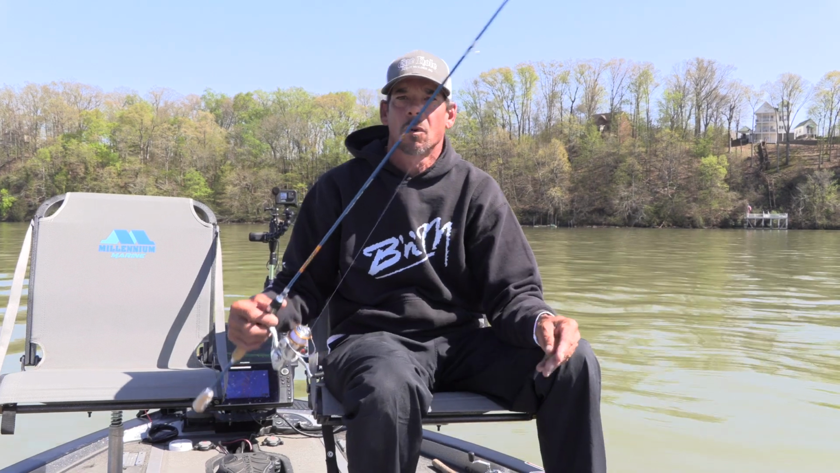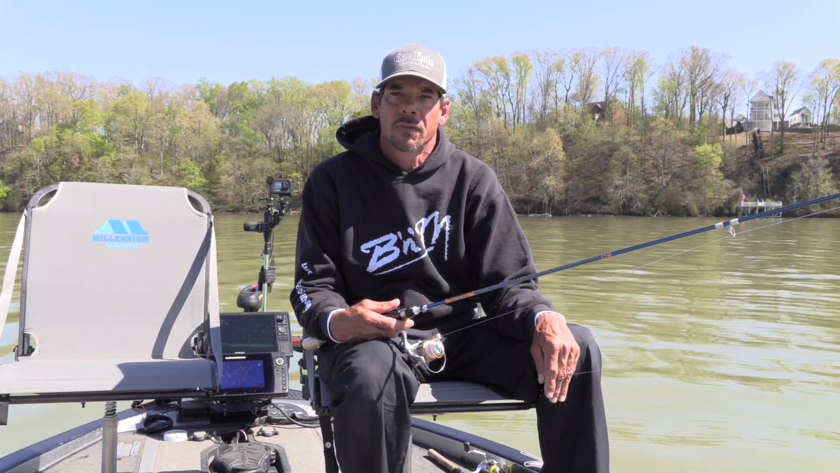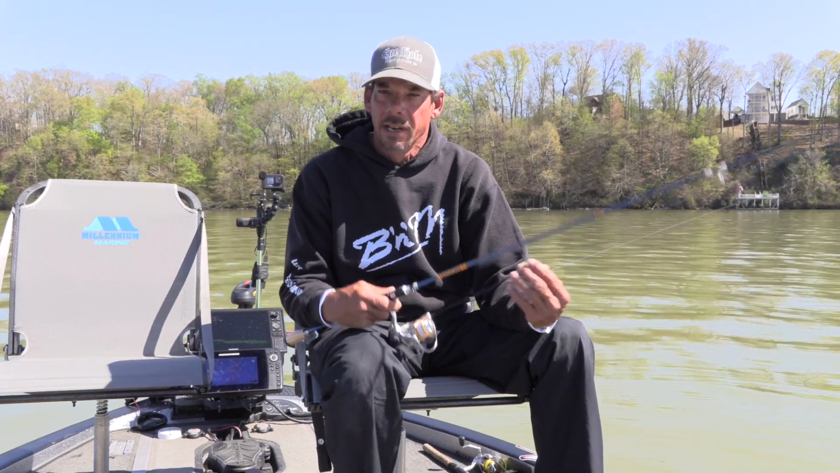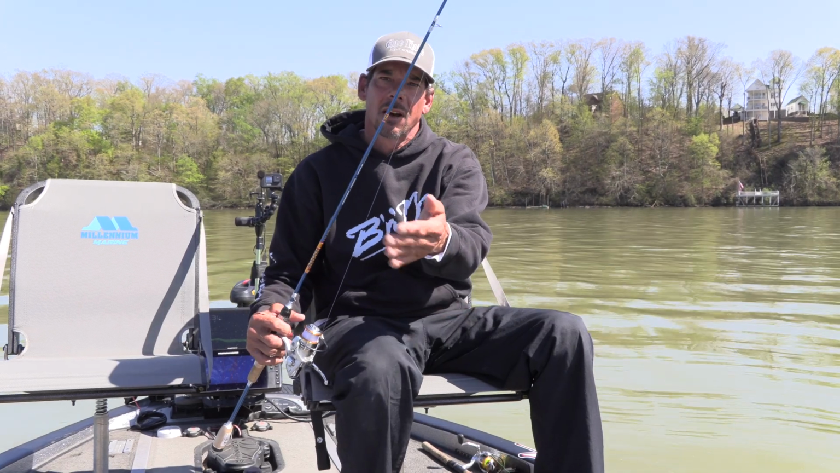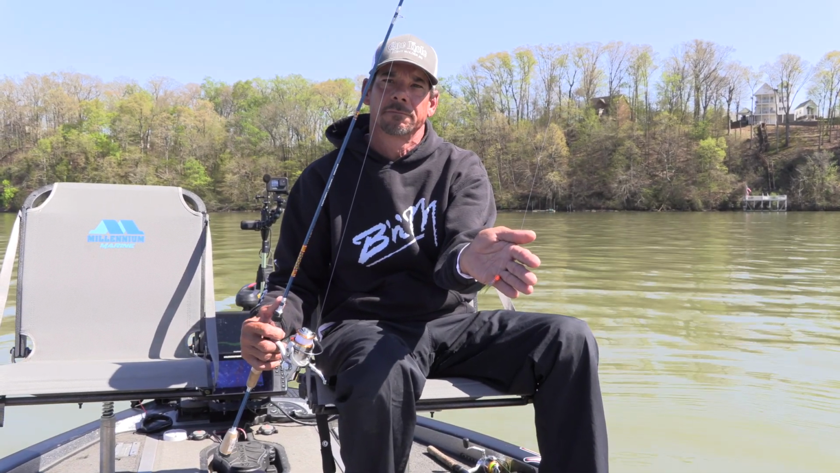This combination worked good for us today, and it seemed like when we got on these roaming fish, they really wanted to chase it. Worked out good. B&M poles, Crappie Magnet, Eye-Hole Jig, great combination here on the Tennessee River and Wheeler Lake.